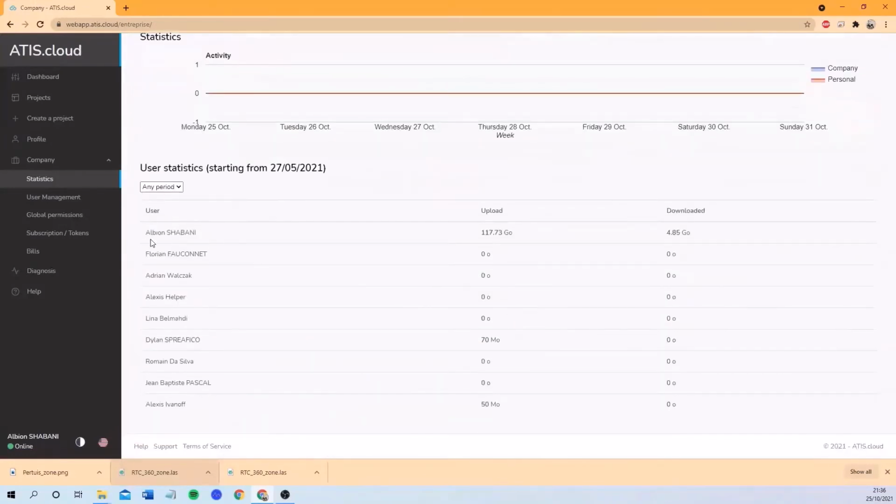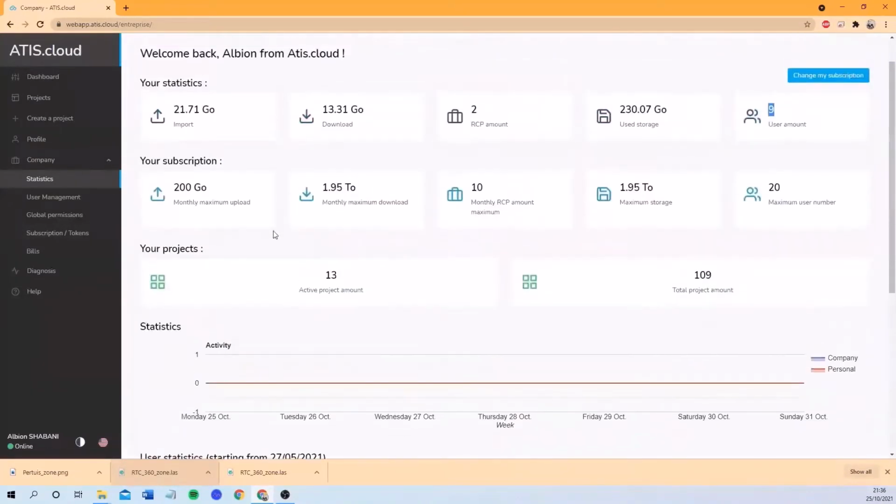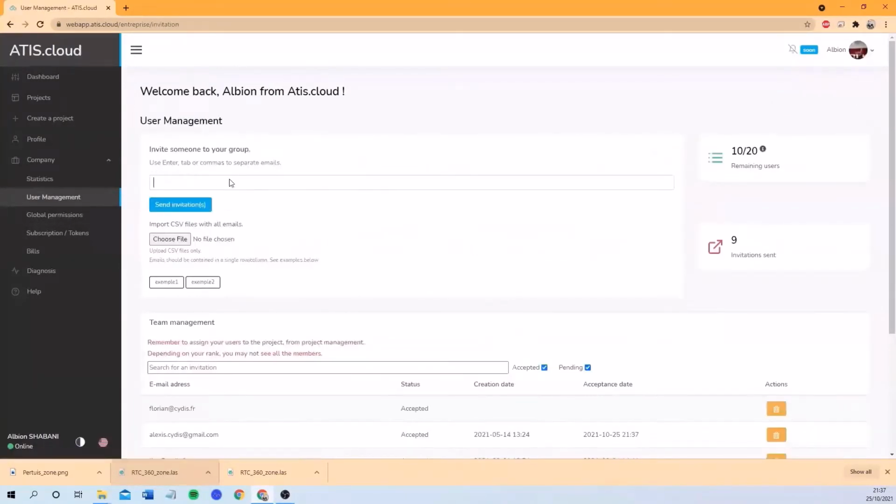If you scroll down, you'll see the statistic of your users. You can select the period and see how many gigabytes they downloaded during the 7 days. So once you've understood, and you see that you have still 11, for example, in my case, I have still 11 users that I can invite. You can go to user management, and from here you can invite your colleagues or your clients with an email address.